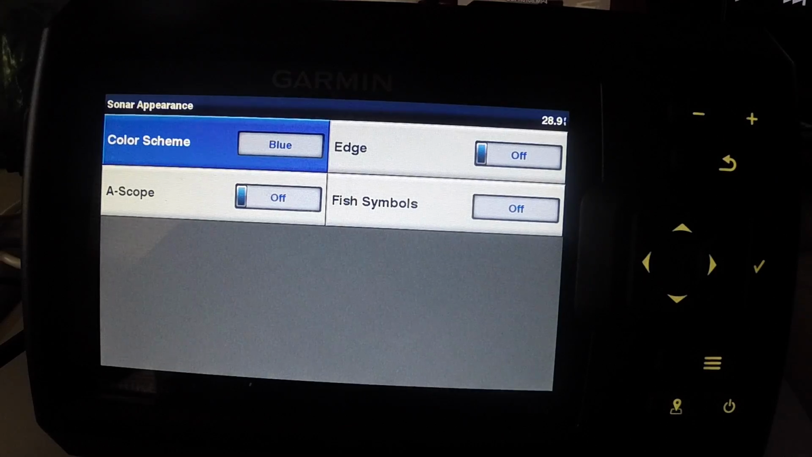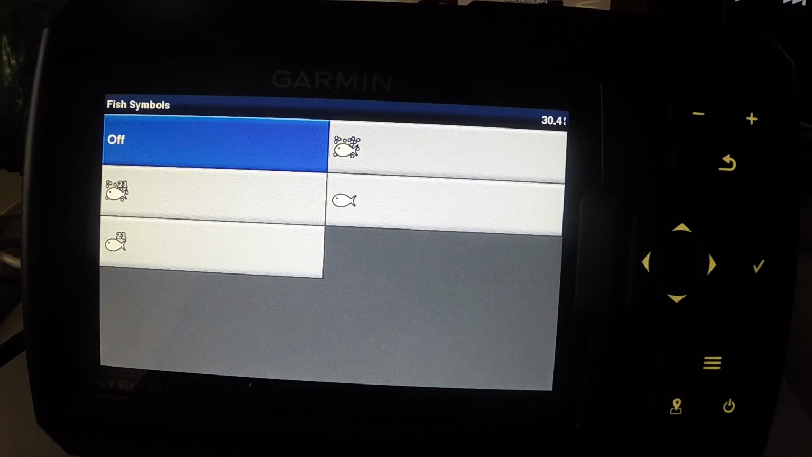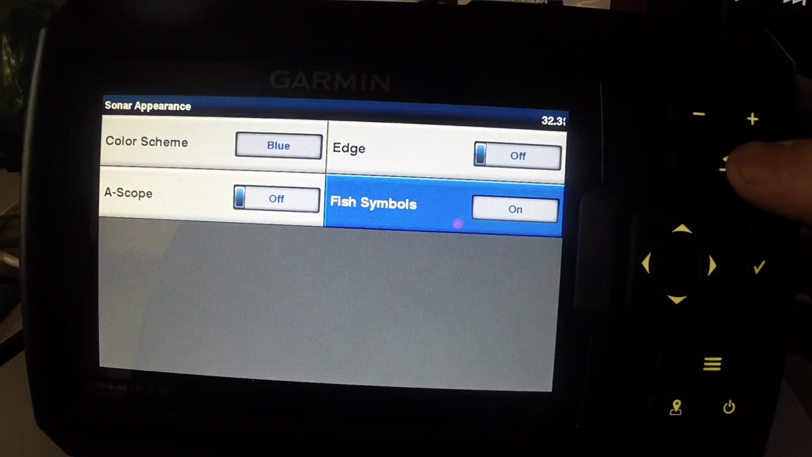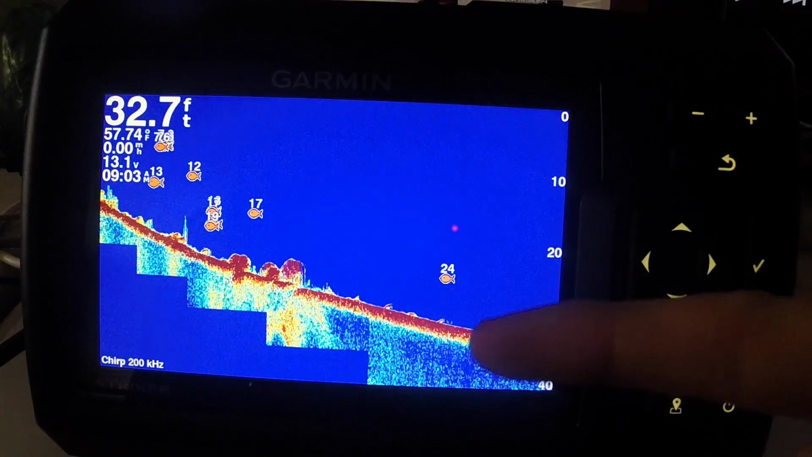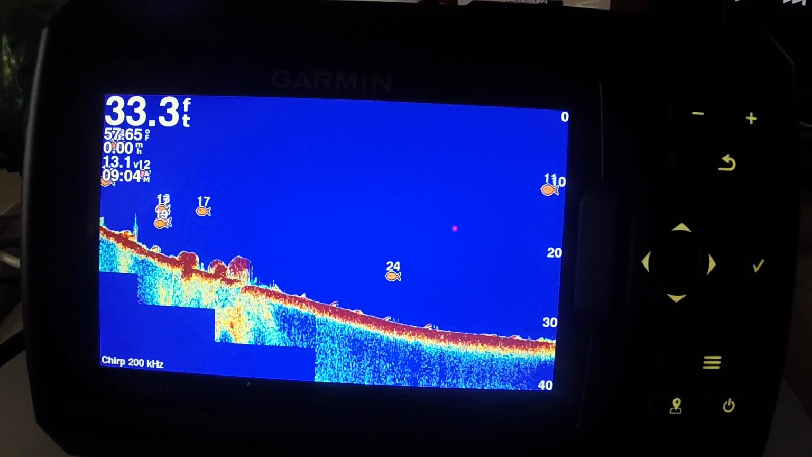So also in that menu, in your appearance menu, you have your fish symbols, which help a lot of people that can't read fish finders all that well. You've got several options for them. What I like to do is use this one on the bottom left. This basically gives you the fish symbol and then your depth of the water as well. So I'm going to press my back key here and go back to the sonar, and you can see there that these fish symbols pop up. Now this helps somebody, like I said, that is new to reading a fish finder.